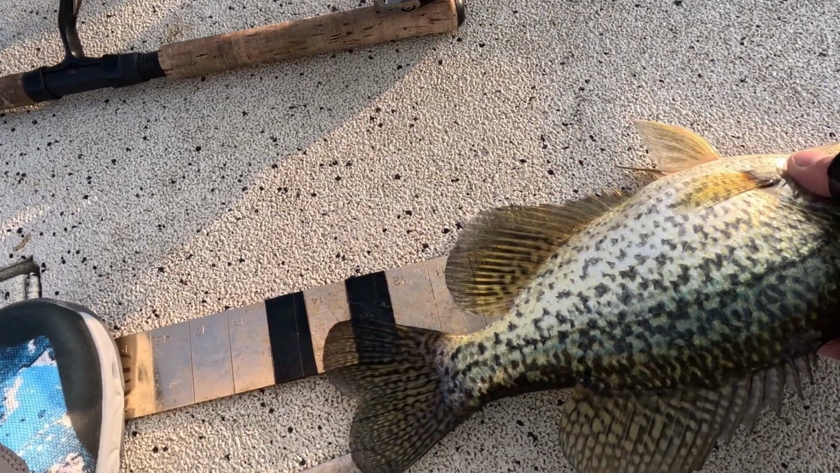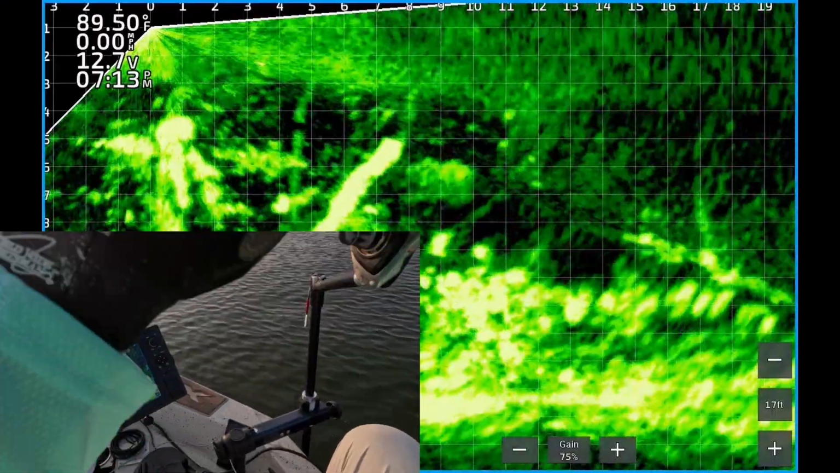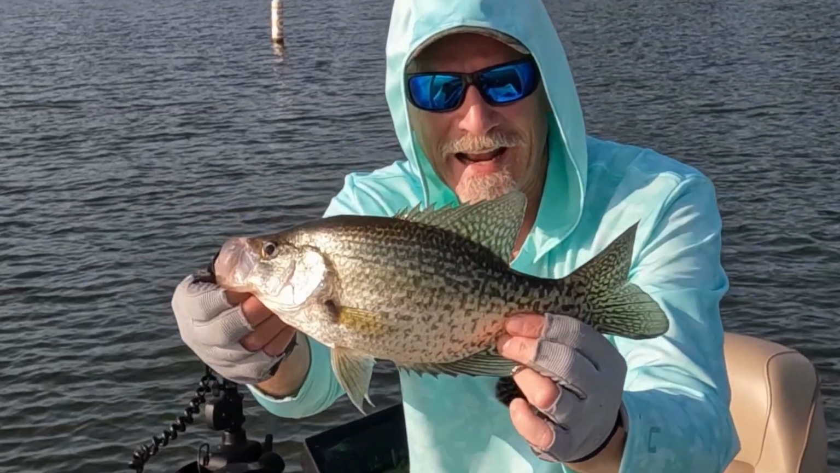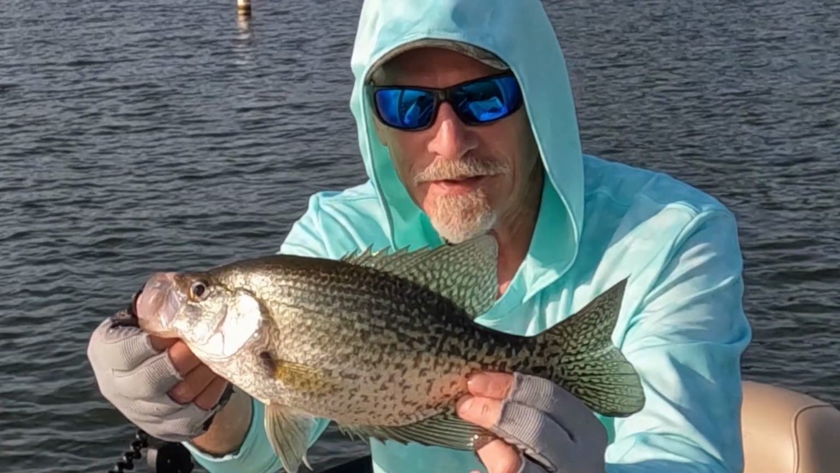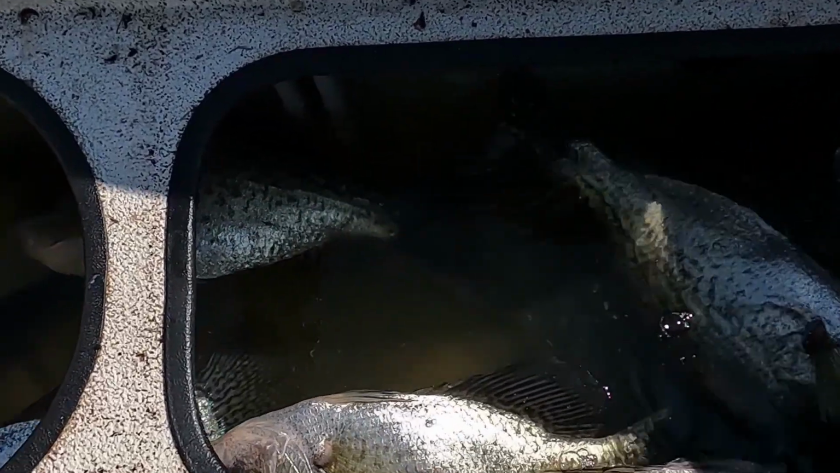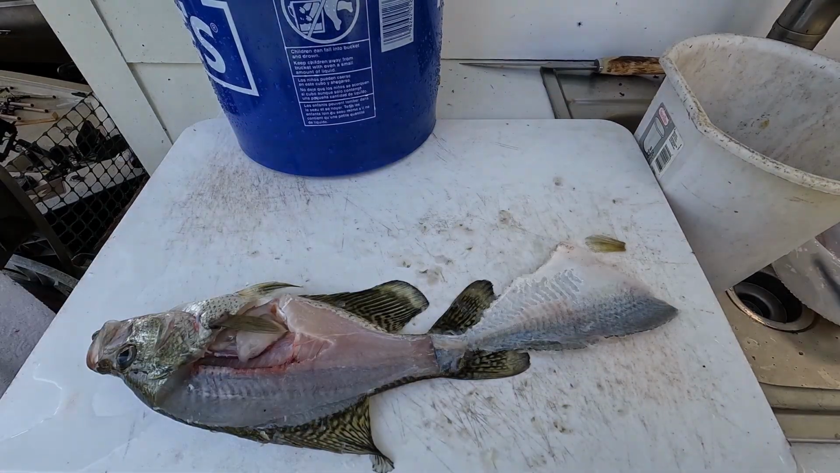We're catching some slab crappie. I've got some good live scope footage with picture-in-picture. I'll show you how to tell the difference between crappie and catfish and bass, and how they can sometimes fool you. On the second day, I kept 7 crappie. I'll show you how I fillet crappie with a Bubba Blade cordless knife.